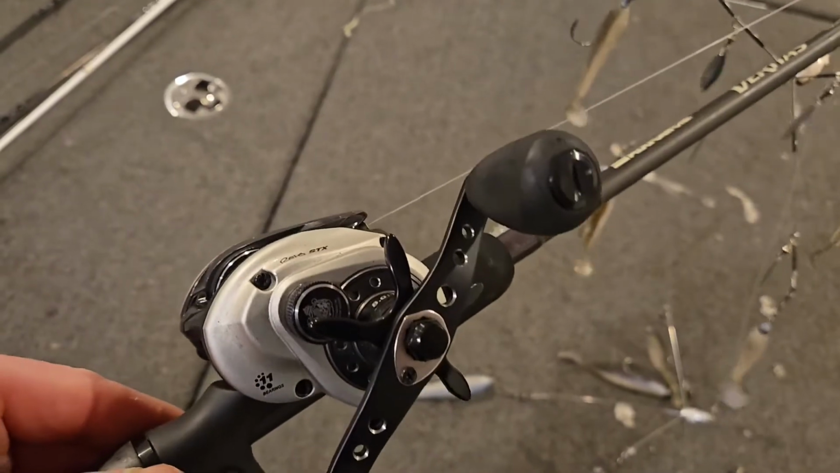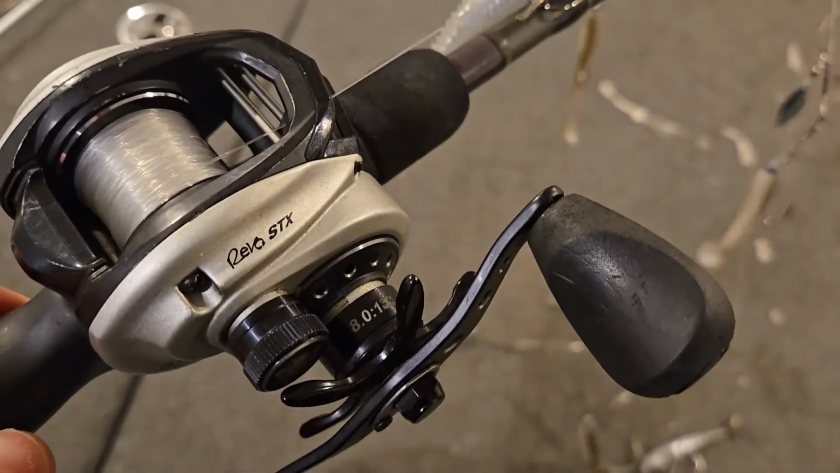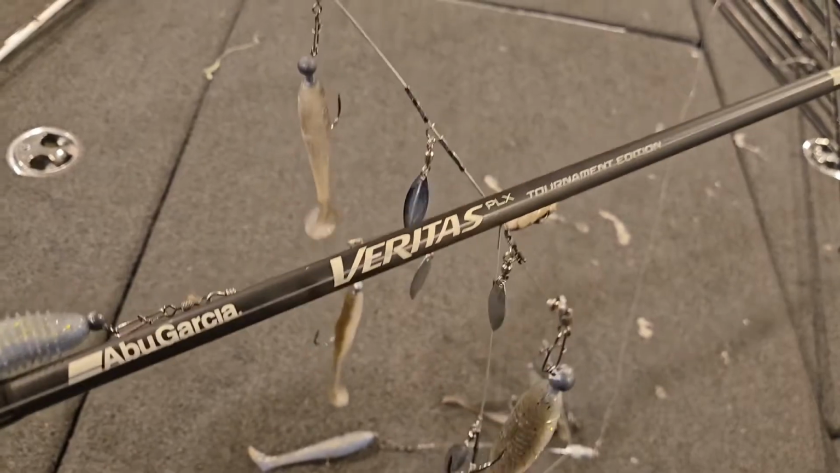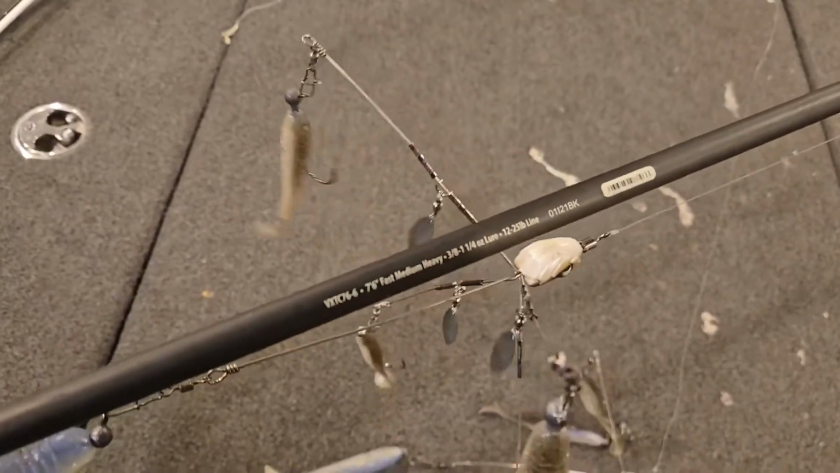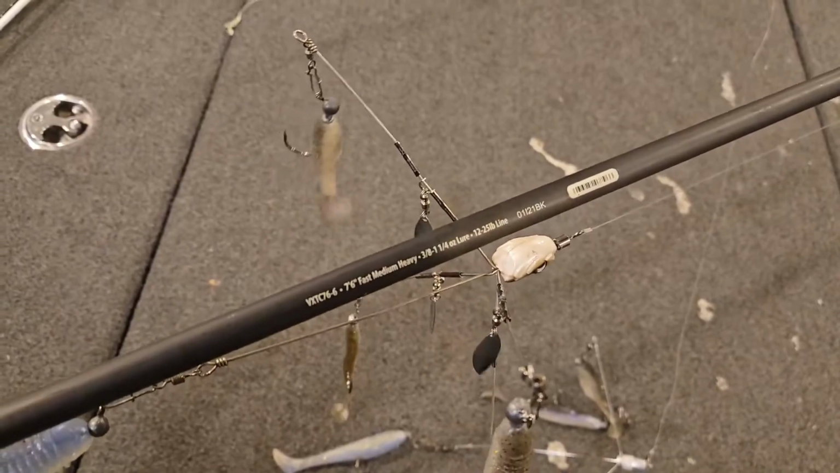I've got another setup here. It's an Abu Garcia Revo STX. It's an 8-to-1 gear ratio. So as you can see, I don't put too much emphasis on gear ratio. But this rod is a Veritas TE. It's another 7'6". This is a medium heavy fast. This is actually more of a flipping stick.